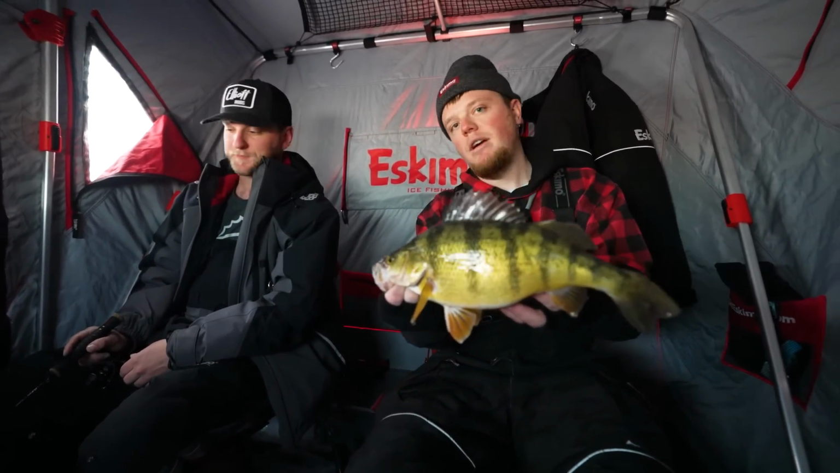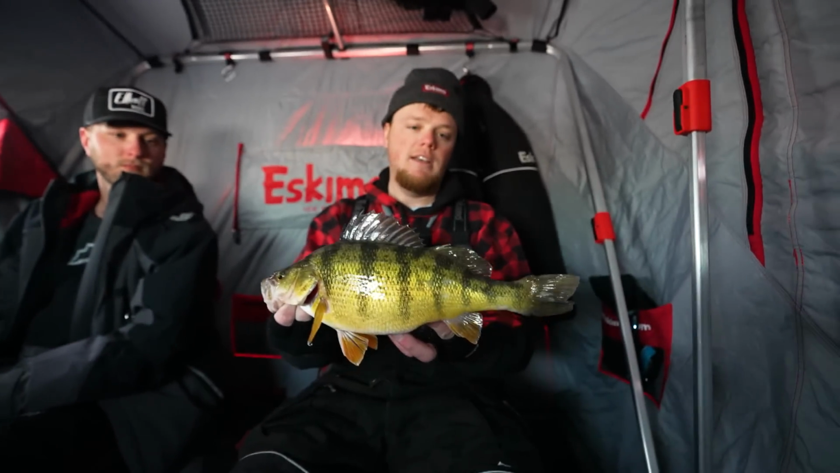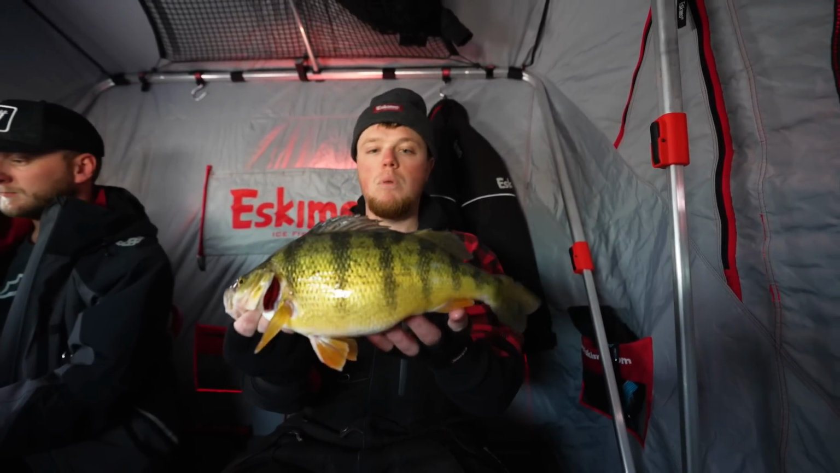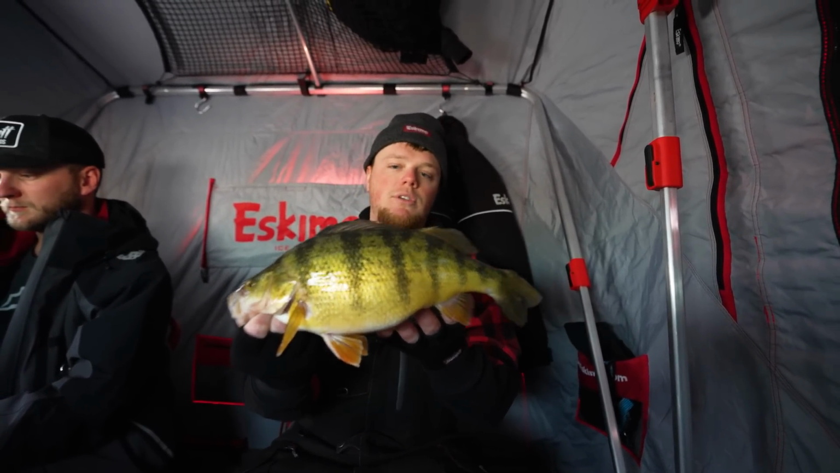Yeah. And one thing about perch is they're very quick growers. So these perch are actually growing very fast, especially in this system out here. They're actually feeding on freshwater shrimp, if I'm not mistaken. Perch have a pretty short lifespan. I think most of them only live for up to 10 years, which is unique.